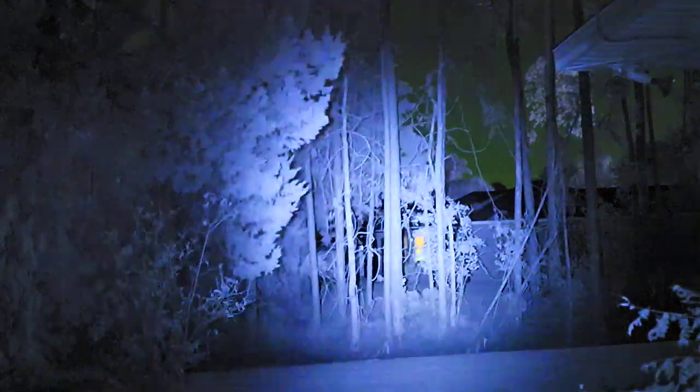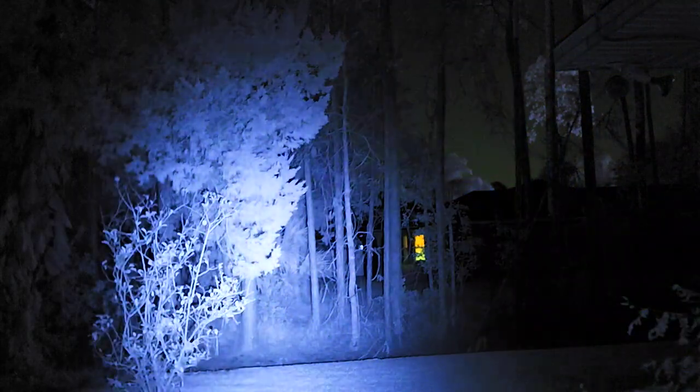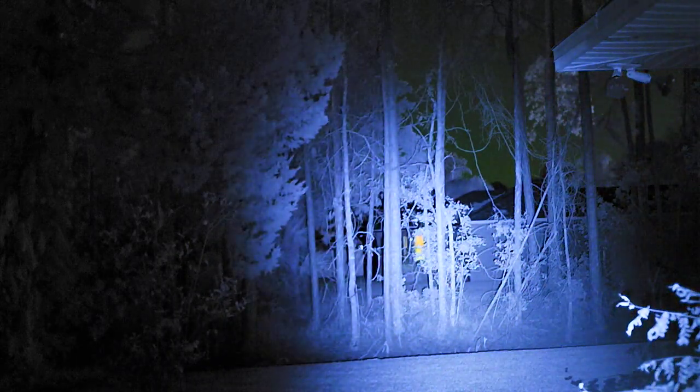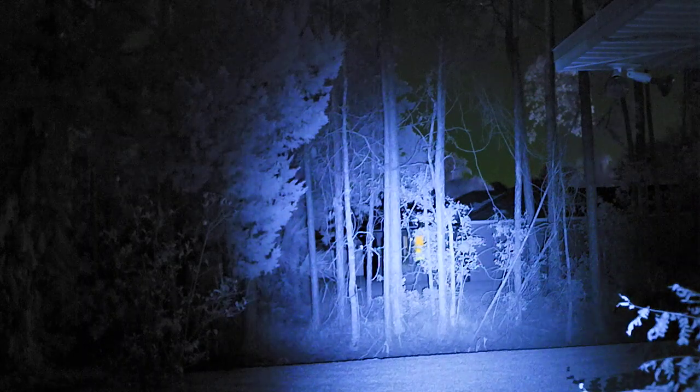Check it out. Here, you can point it yourself. It's already on high. So just point at their back fence and look through there. Oh man, that's so crisp. If you turn it off and back on, it'll be on low if you want to see what it looks like on low. This is great right here. You can see them coyotes real clear with this thing.